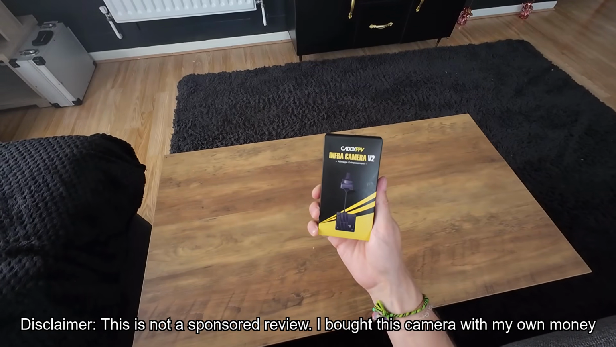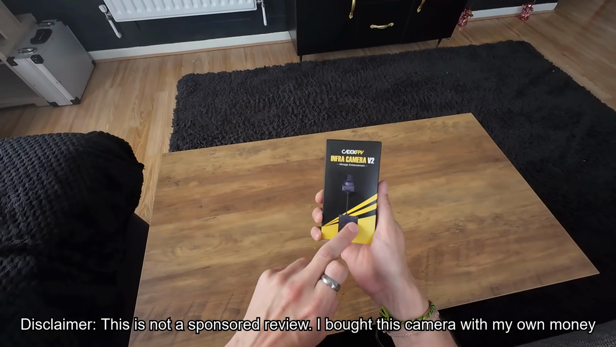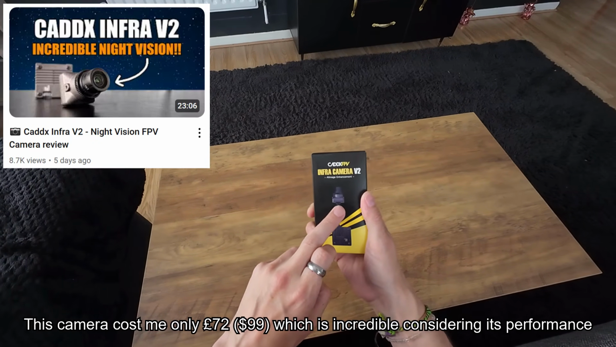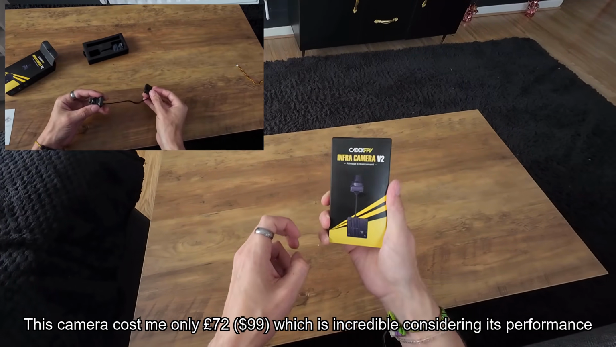Alright, so in today's video we're taking another look at this guy here. This is the Caddx Infra V2 night vision FPV camera. Now I did already do an initial review of this camera a couple of days ago. In that video I showed you me doing an unboxing, so you know exactly what you get for your money when you buy one of these.